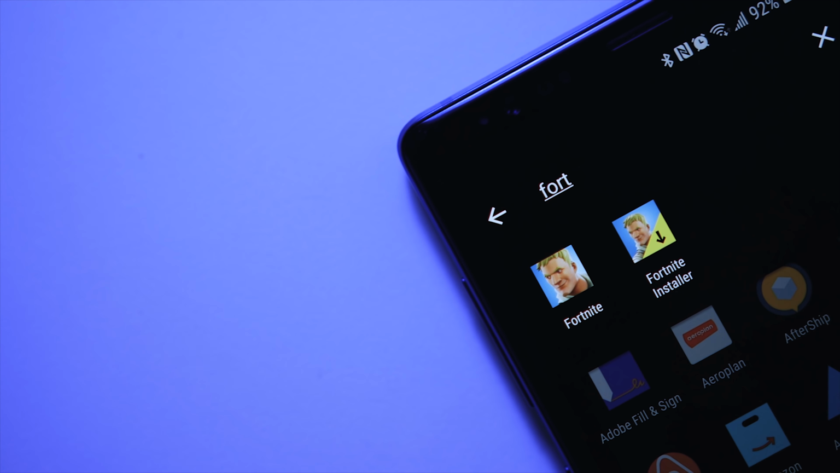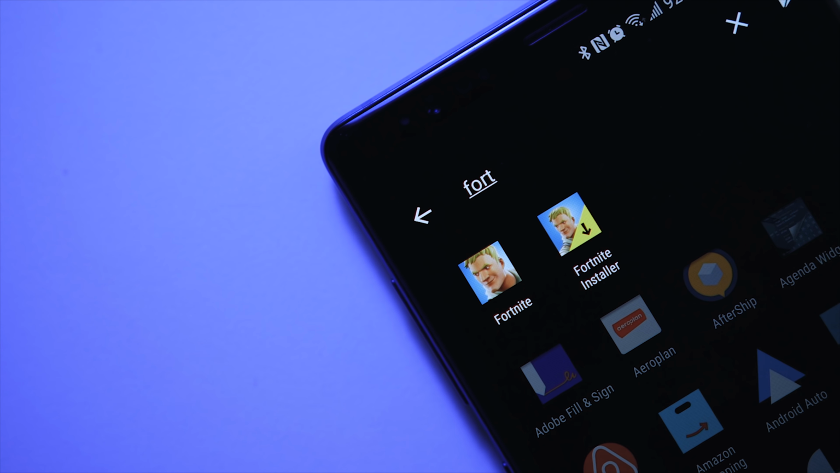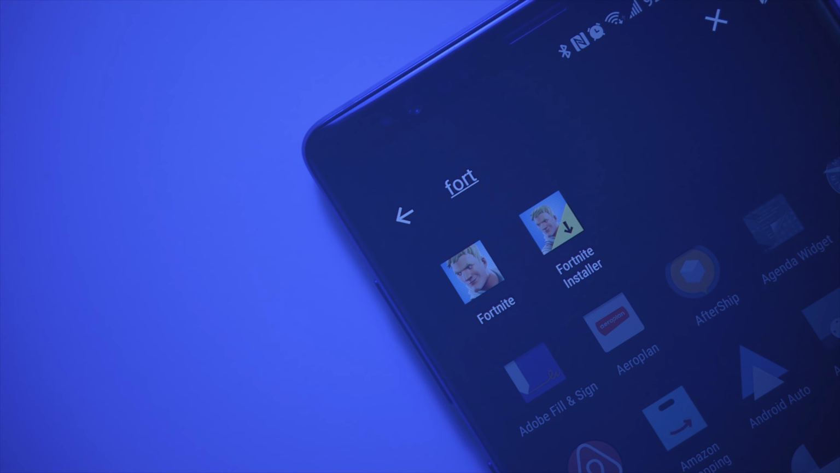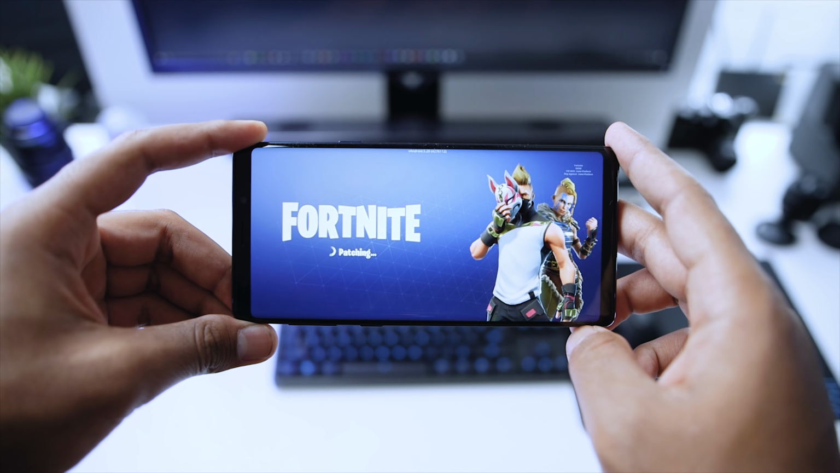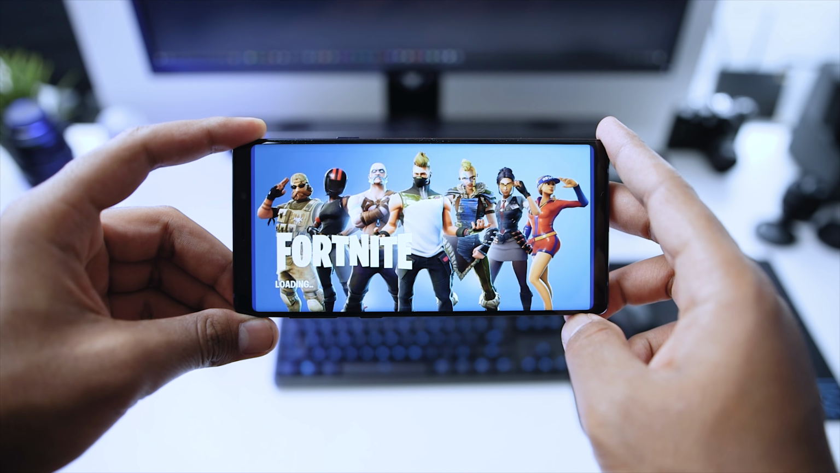The testing methodology for this is pretty straightforward. I'll be playing a couple of first-person shooter games on the Galaxy Note 9. The first one doesn't really need much of an introduction because it has been a heavily requested title for the Android platform, and interestingly enough, it's exclusive to the Note 9 and a few select Samsung devices. Folks, Fortnite is officially hitting the Play Store very soon, and I'm pretty excited to try it out myself for the first time.